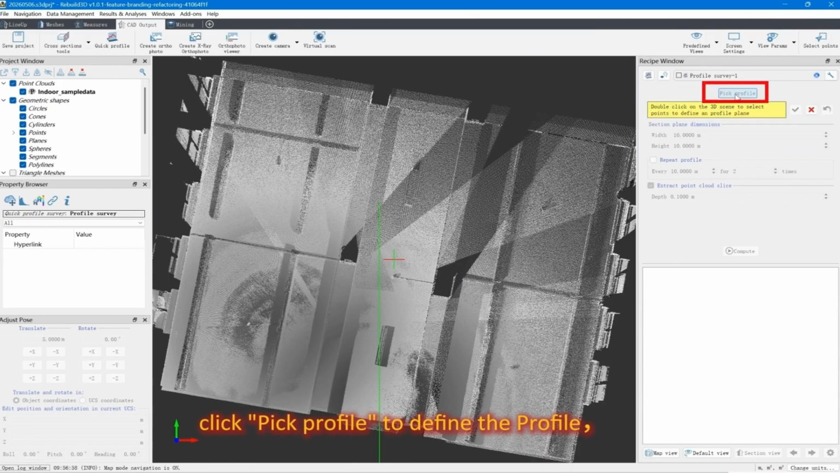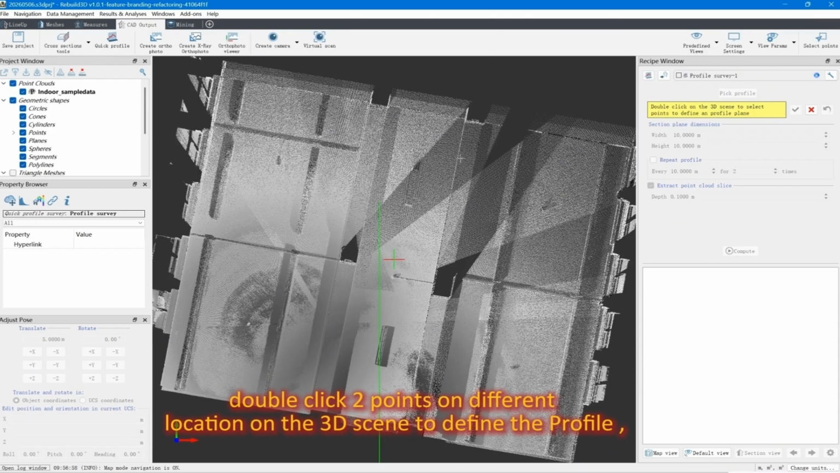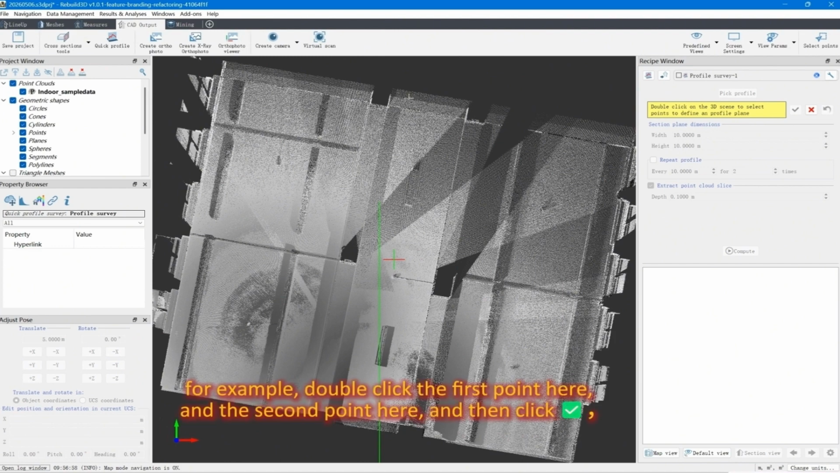Click Pick Profile to define the profile. Double-click two points on different locations in the 3D scene to define the profile. For example, double-click the first point here and the second point here, and then click.